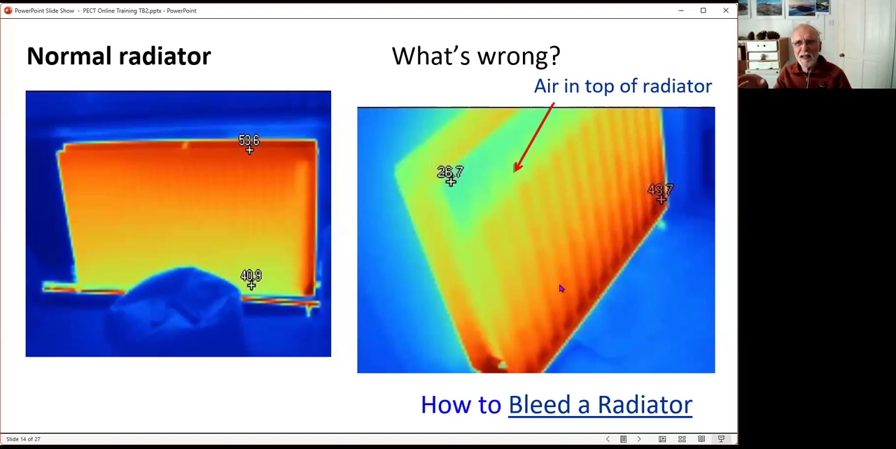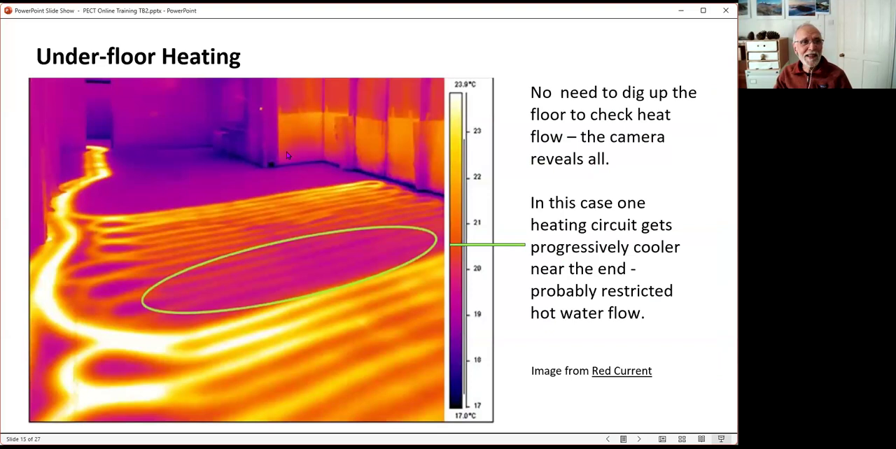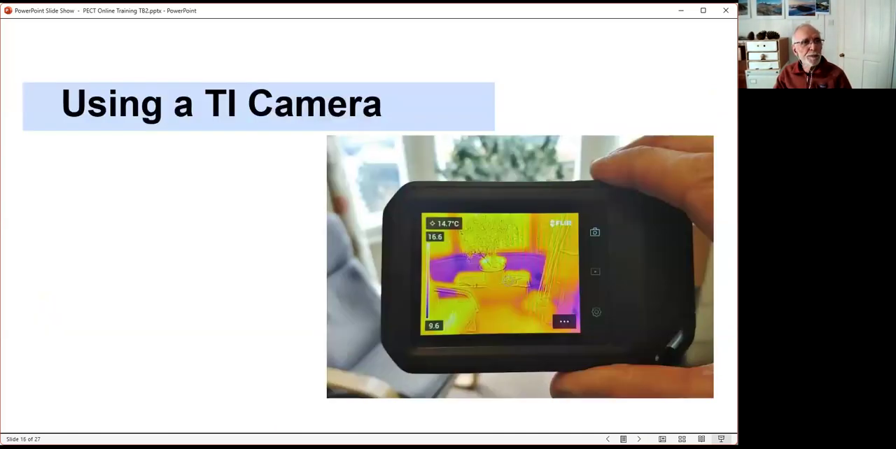It had a thermostat in the hall, and the whole radiator was full of air. So the central heating system was working very, very hard to heat up the hall, not succeeding, and they'd had big bills. Similarly, it's great for seeing if there's a problem with underfloor heating. Yeah, there's a section that's probably a bit blocked.